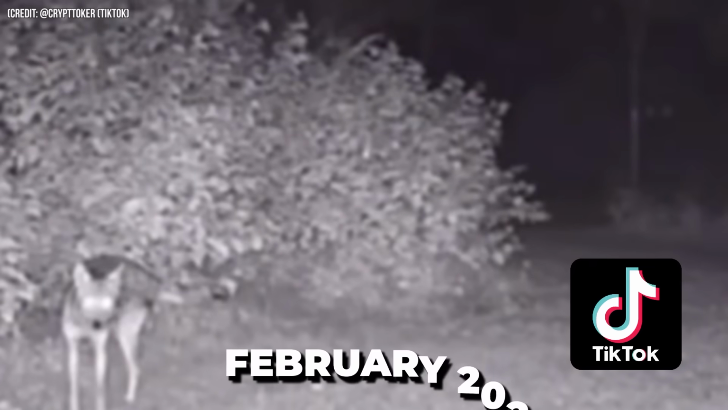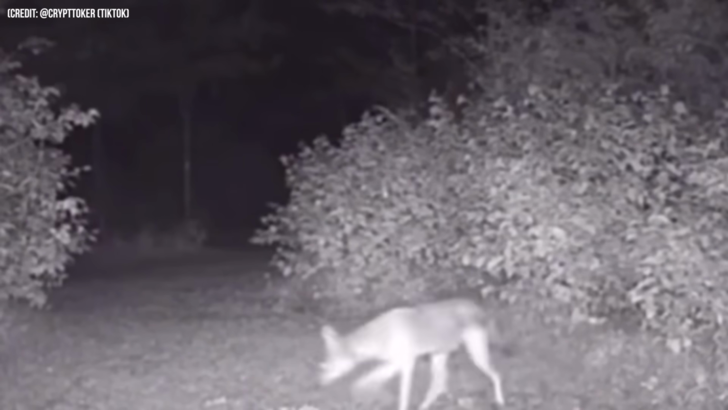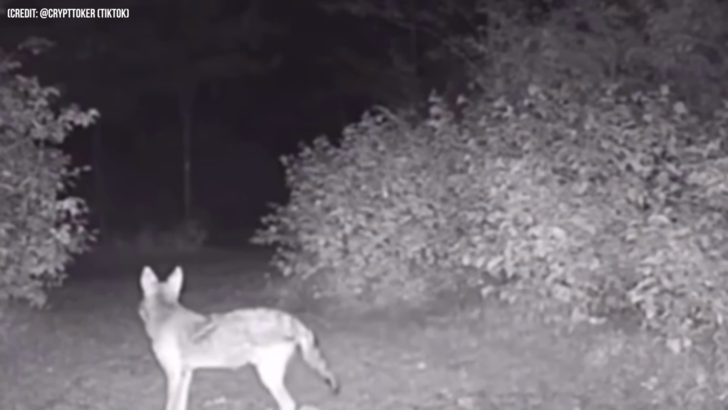Number 2. This creepy trail cam footage was uploaded on TikTok in February 2023. At first, it shows a coyote roaming around, but just a second later, two big glowing eyes can be seen in the background. The coyotes seem to have been alerted by the thing too, even though it could be seen for just a second.